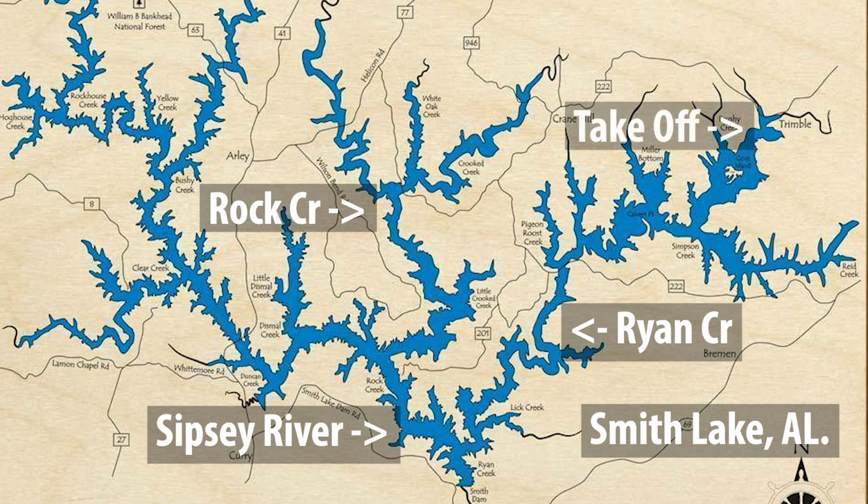Takeoff for this tournament is way up Ryan Creek at the one end, and from there guys have miles and miles to run. So for practice, we started off with some really cold nights, but relatively warm days, a lot of sun. We are definitely in pre-spawn for this tournament, but if you looked at the long-term forecast, it was getting pretty warm, with temperatures hitting 70, 80 on some of the days. Water temperature was mid to low 50s in the morning, but it would heat up by the afternoon, and we were seeing temperatures into the low 60s by the time this tournament started.